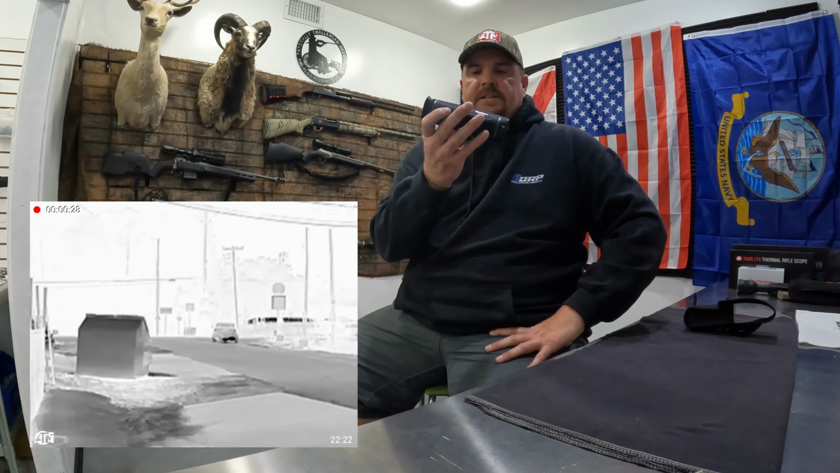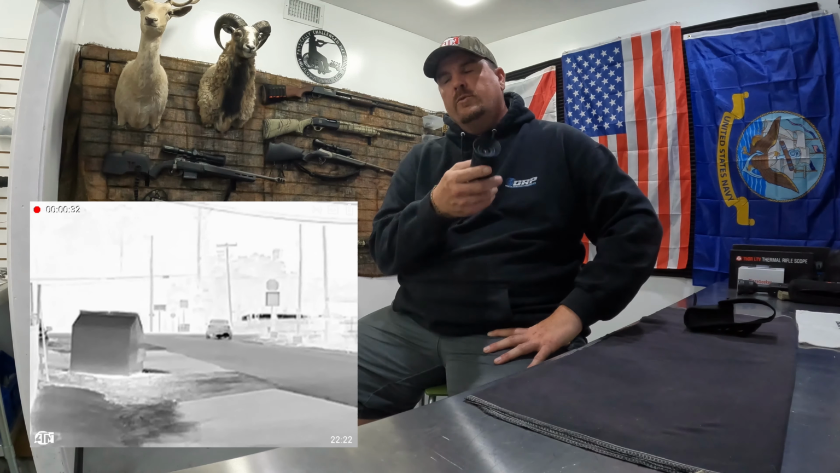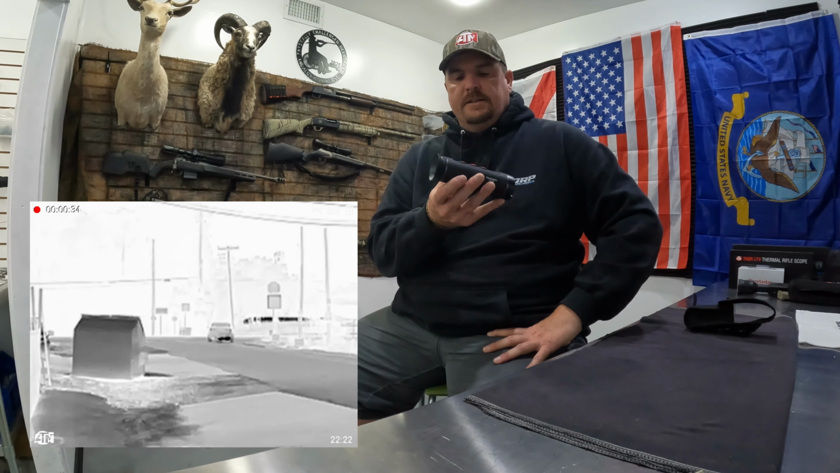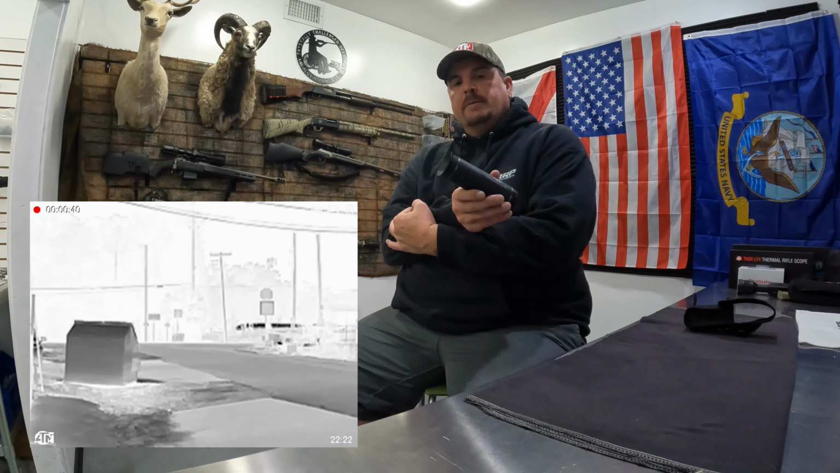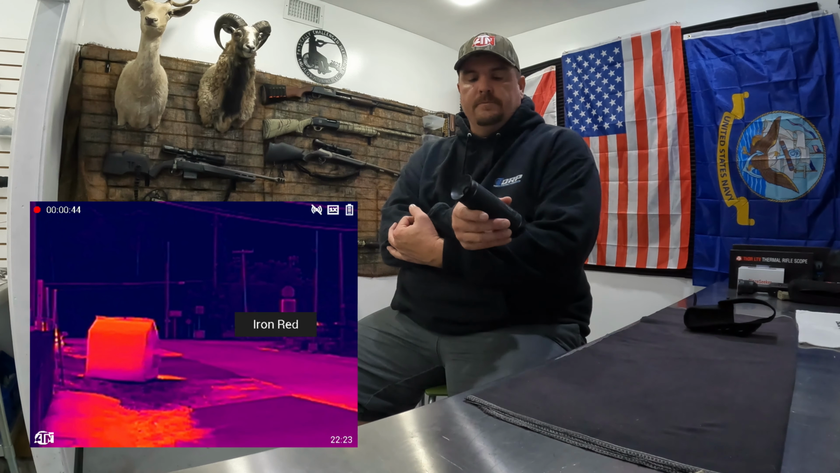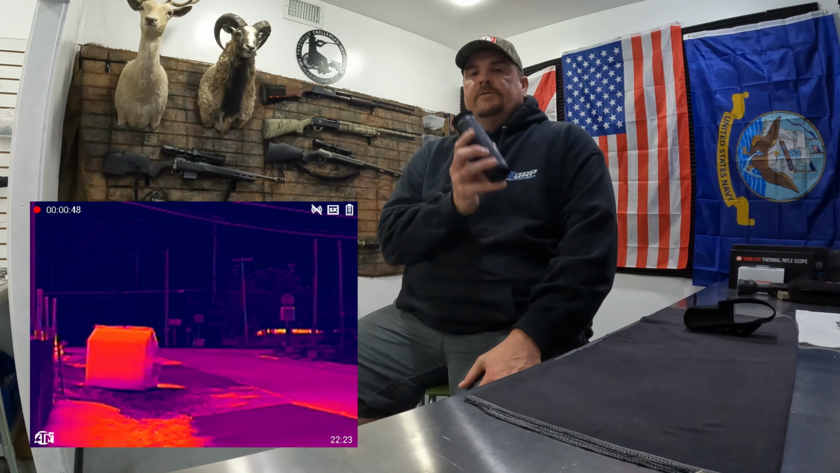Now this has 6 different colors that you can select in here. You've got white hot, which so far is kind of my preference. You've got black hot, you've got iron red, you've got alarm, which is kind of like black hot, but it accentuates hotter spots with a red alarm target kind of thing, so you can see it. You've got green hot, and you've got sepia.